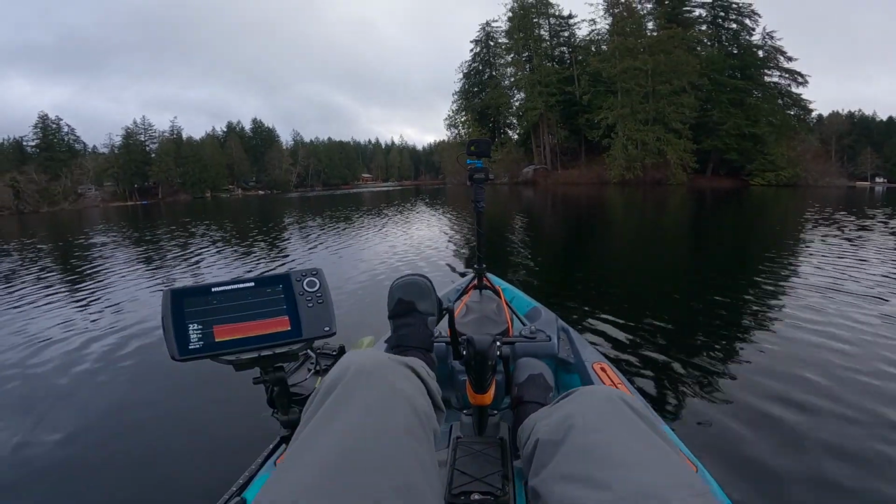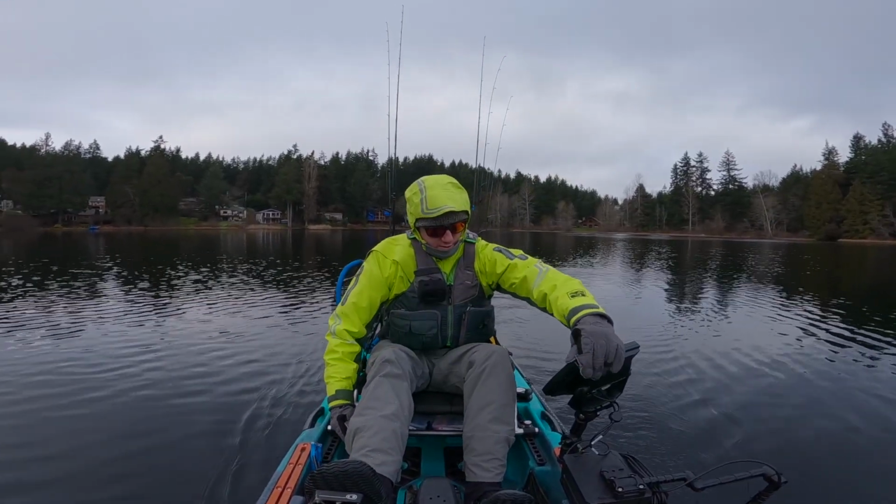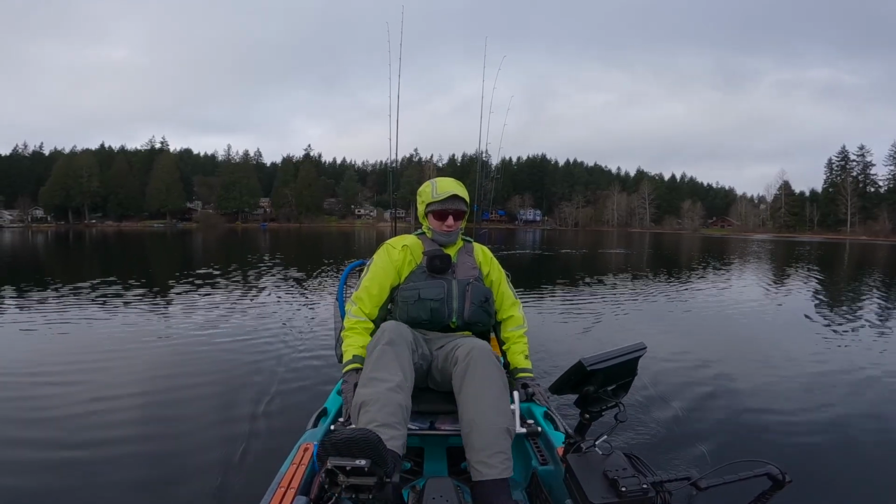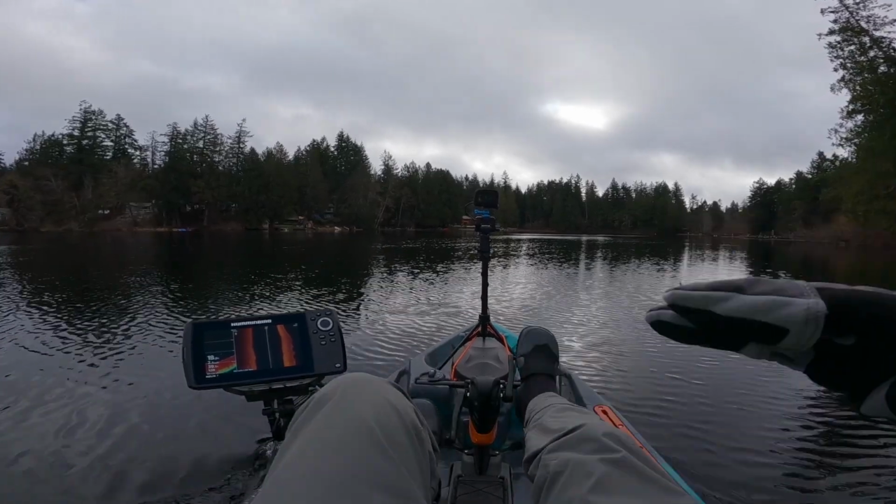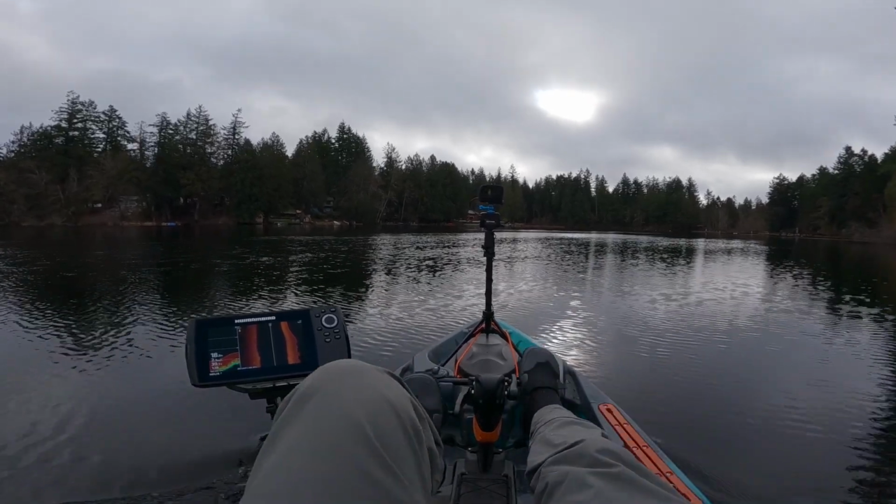Let's go ahead and start making our way around the lake here, see if we can figure out where these guys are. We've got the 2D on here. Let's do the 2D and the side view, and start moving around the lake a little bit to see if we can find anyone. Based off the water temperature, these guys should be out at some of the deeper points of the lake, hiding out somewhere. So far, I don't see anything.